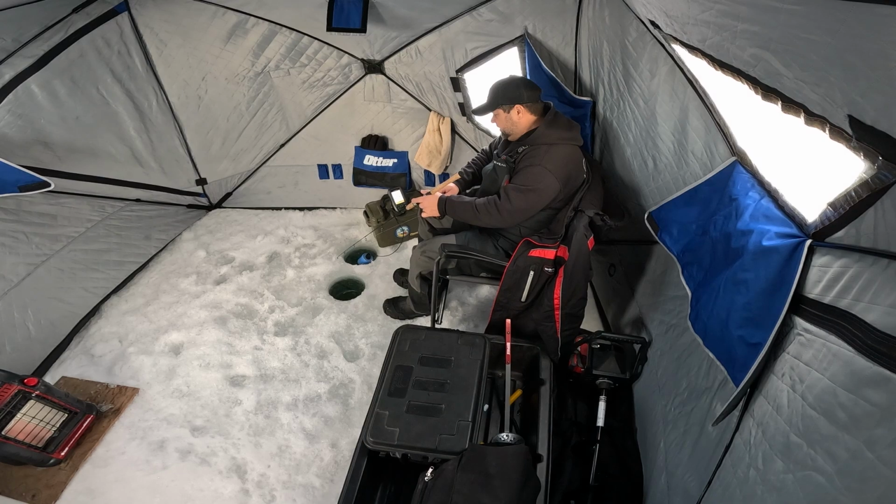This is a good fish. So I'm going to reel up really slow, and I'm going to get him to follow it. He will, more often than not, follow it.